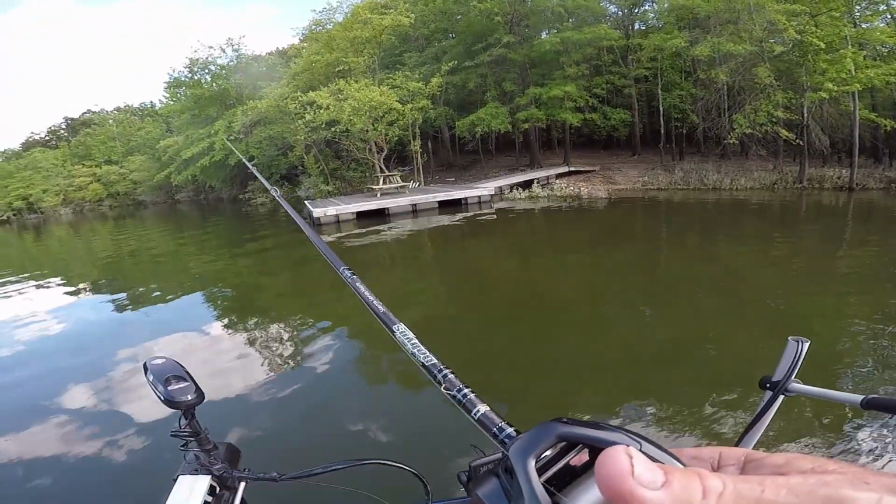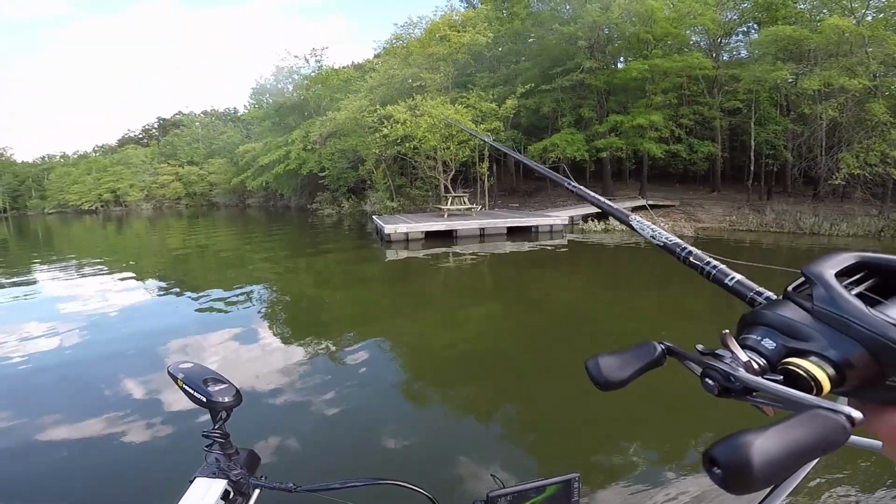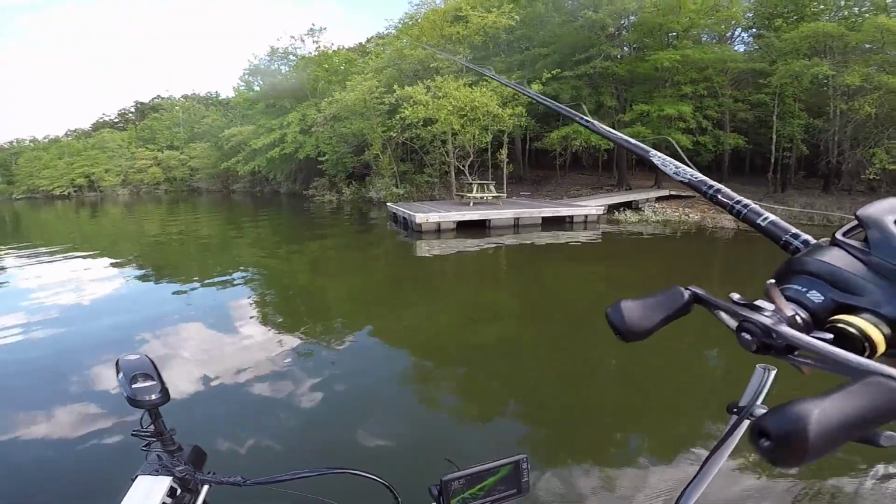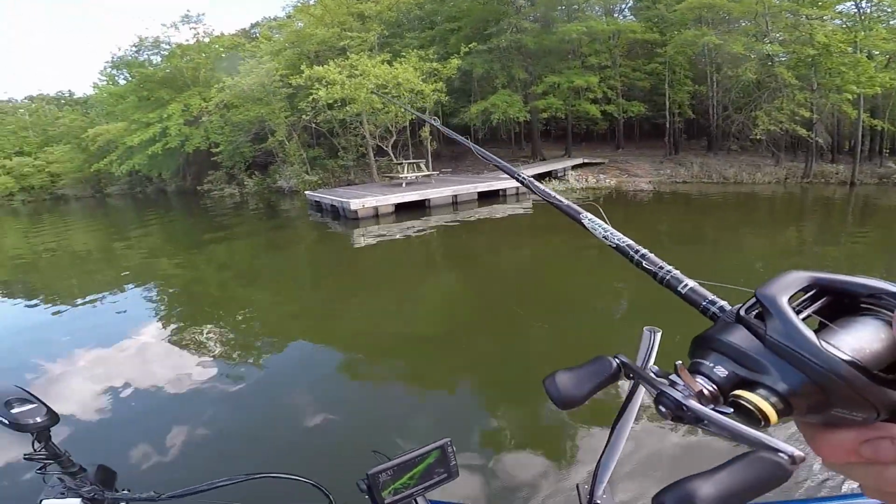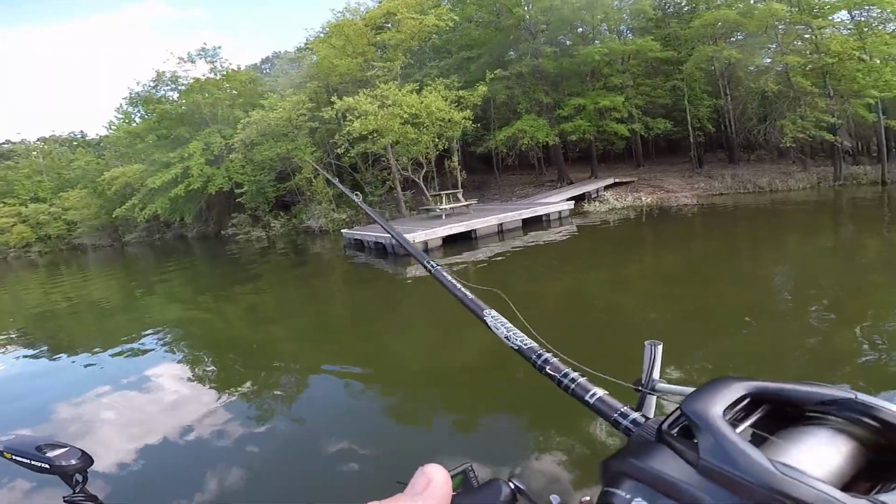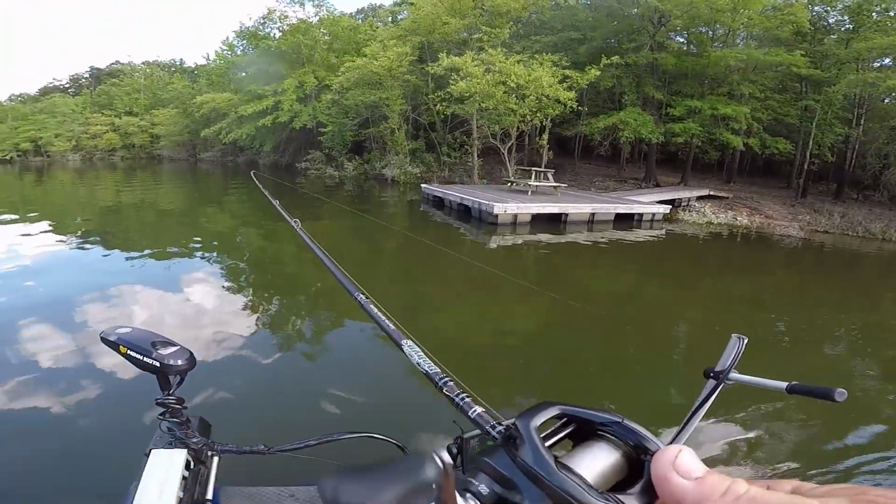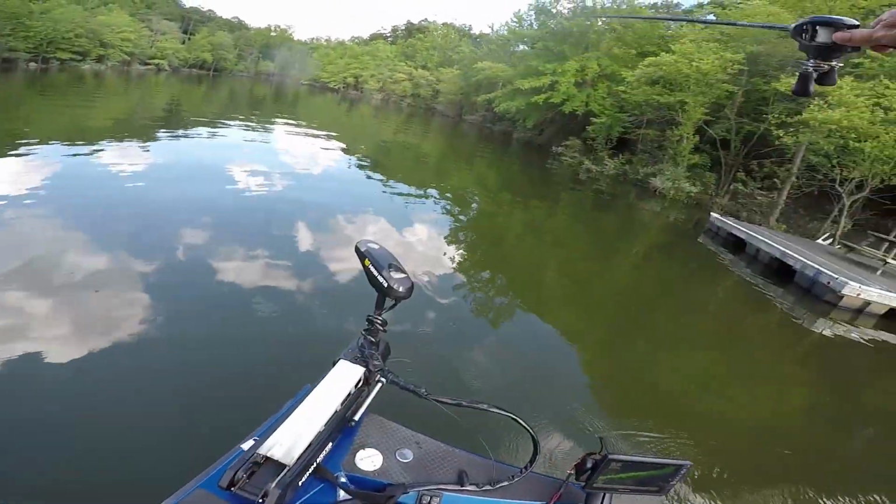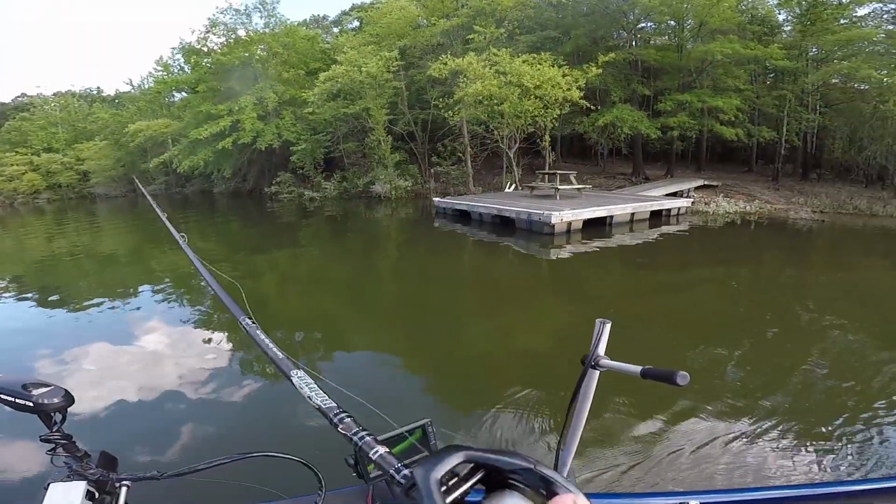It's 5 o'clock, and fish ought to start moving shallow a little bit. Sun's going down a little bit behind some clouds. We're getting a little shadow effect. So we're trying to find some fish that are moving up to feed. All right, guys, and we'll see if I can find something else interesting to share with you on the LiveScope.